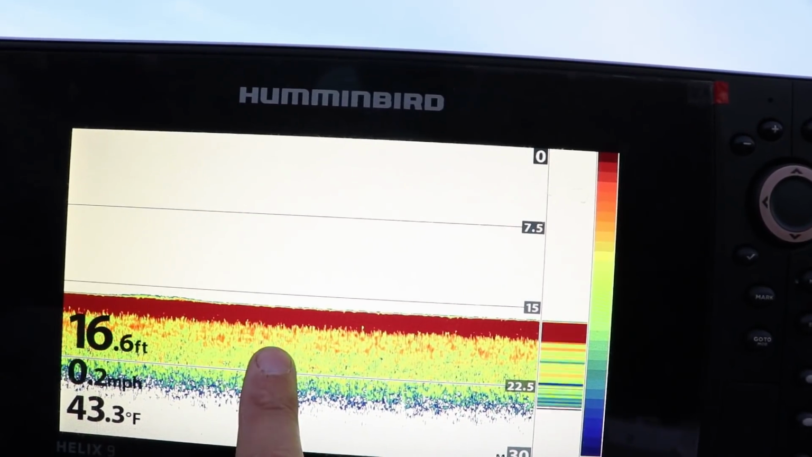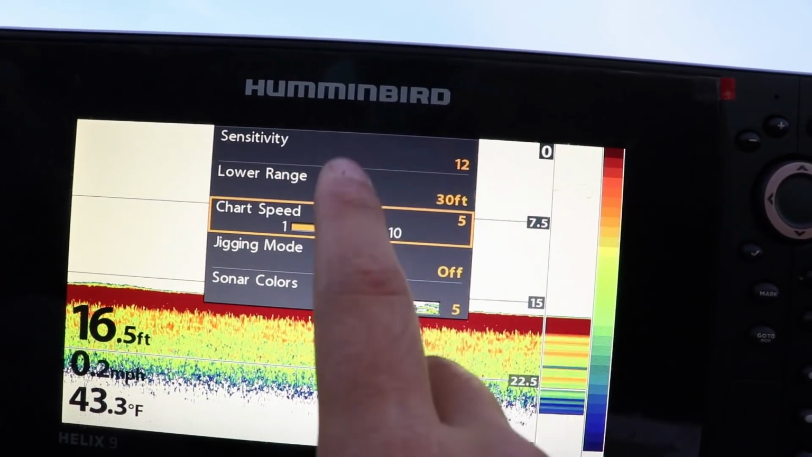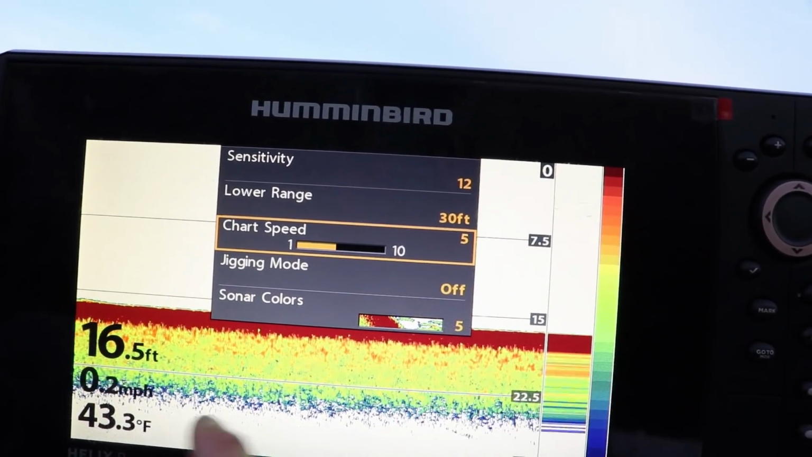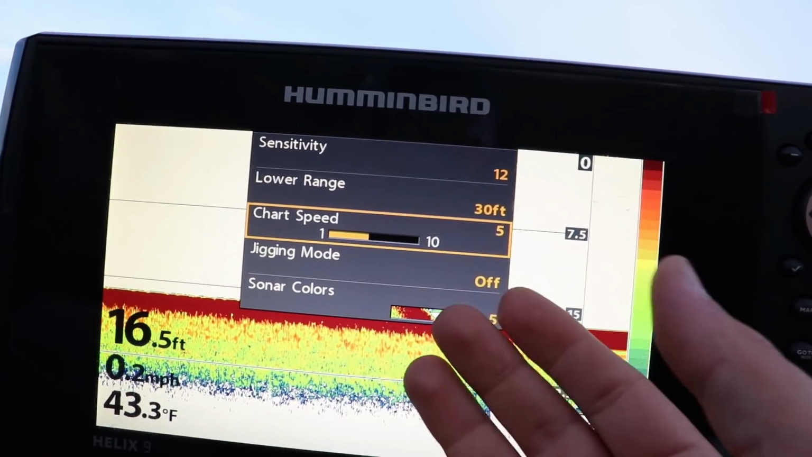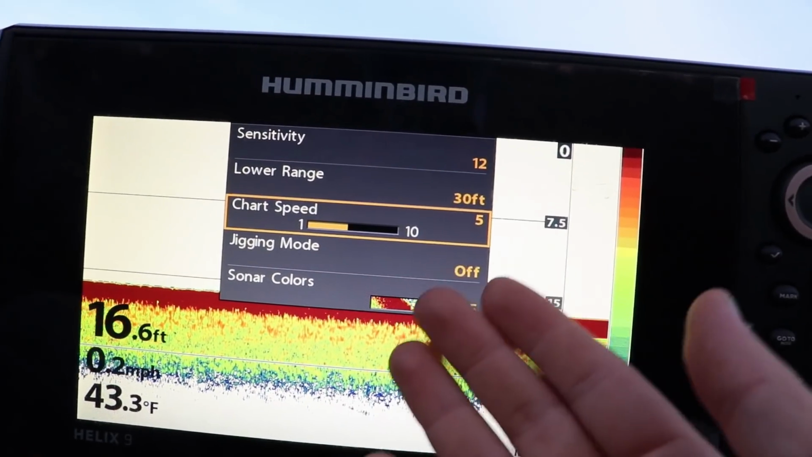But a person in the comments section mentioned that your chart speed is actually measured in kilohertz, because your sonar is measured in kilohertz, and you're trying to match it to your trolling speed, which is measured in miles per hour. It's not really a comparable metric. I think that was just Humminbird's way